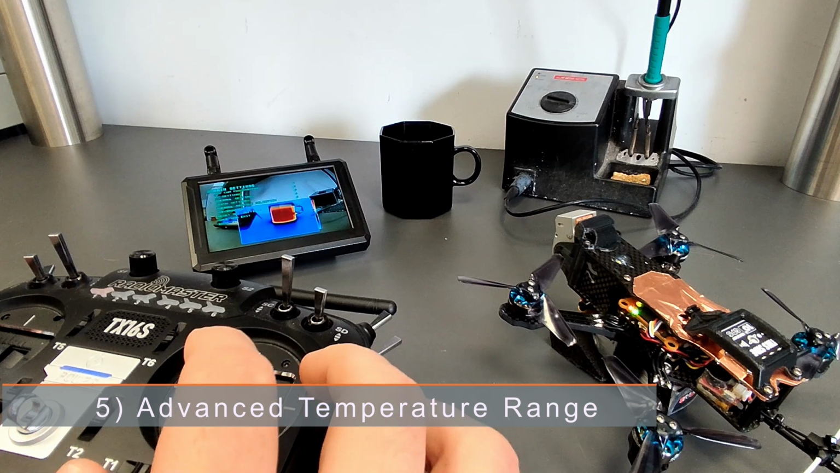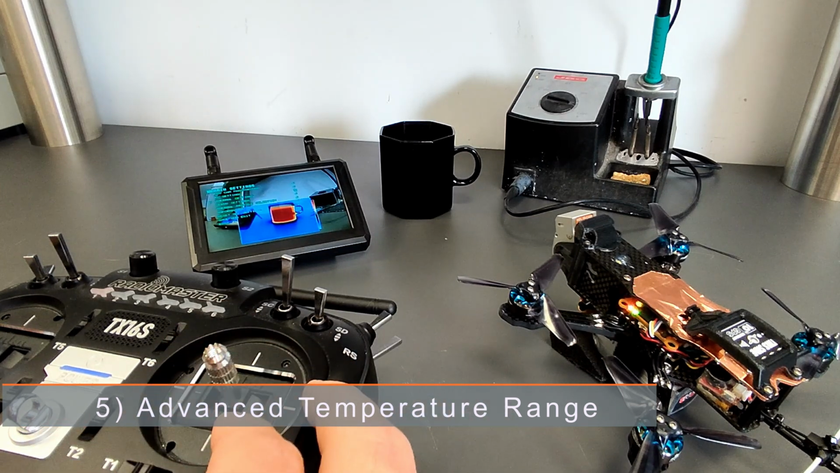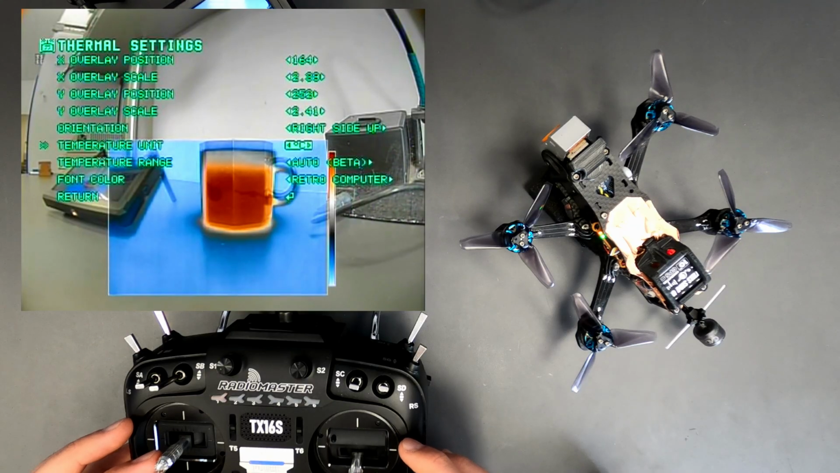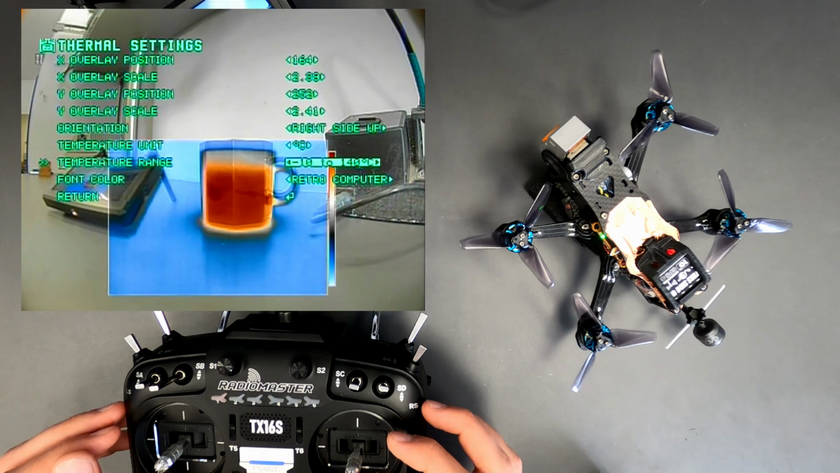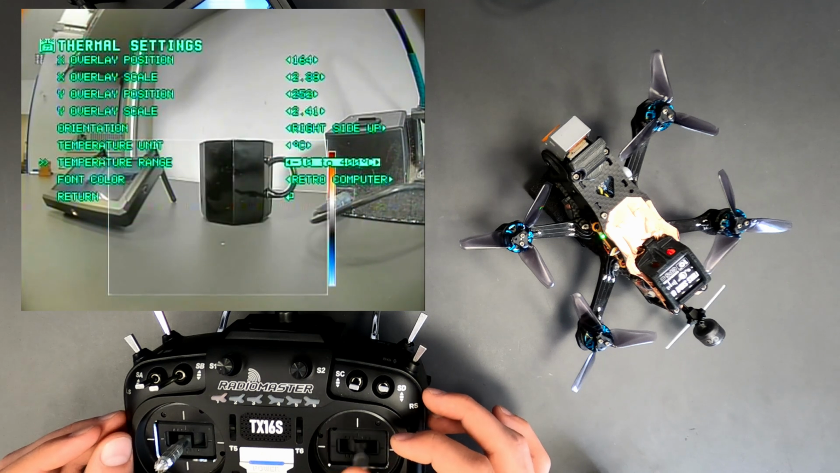Finally, we are now exploiting the capabilities of our radiometric sensor. Thanks to the new color palette, it now makes sense to extend the temperature range up to 400 degrees Celsius. The sensor uses two operating modes. The temperature range can be selected in the thermal settings. The high gain mode is preferable for small temperature differences. This covers -10 degrees to 140 degrees Celsius.